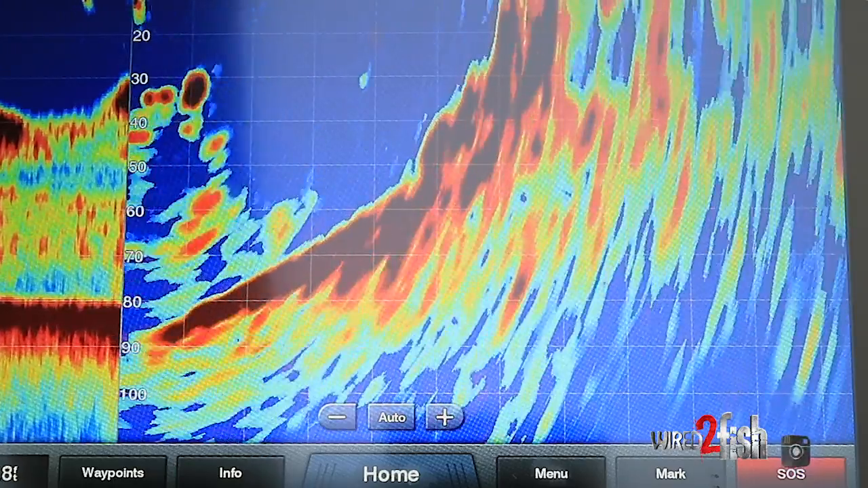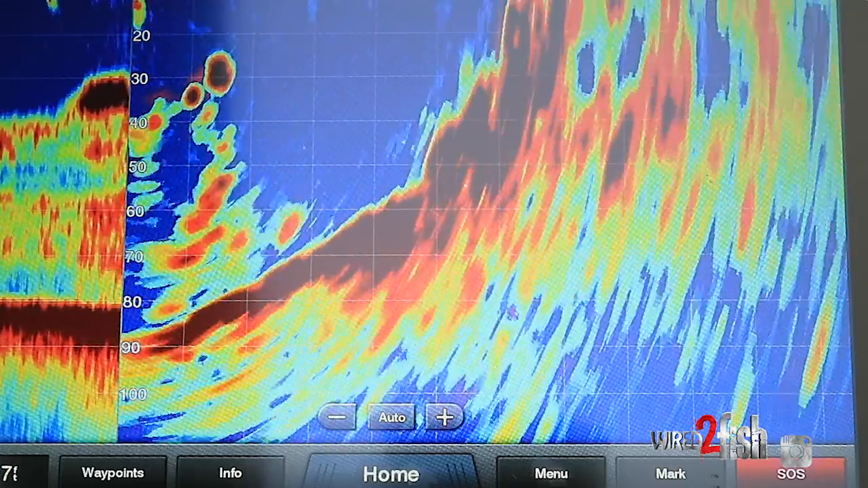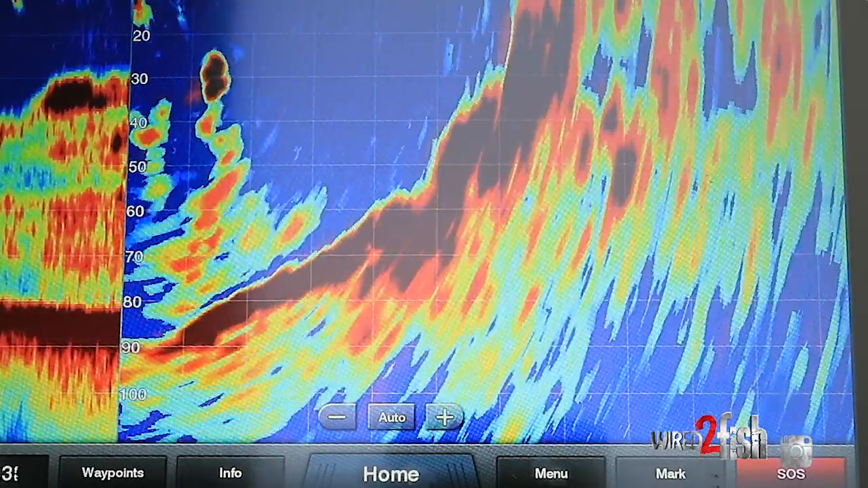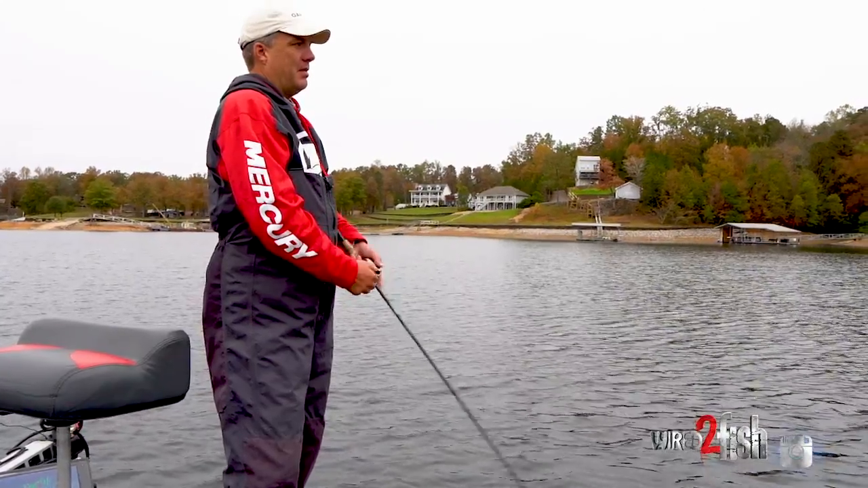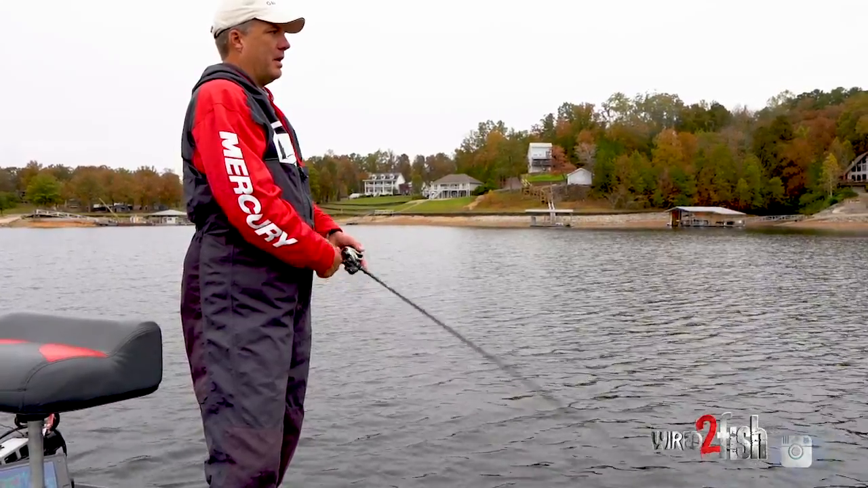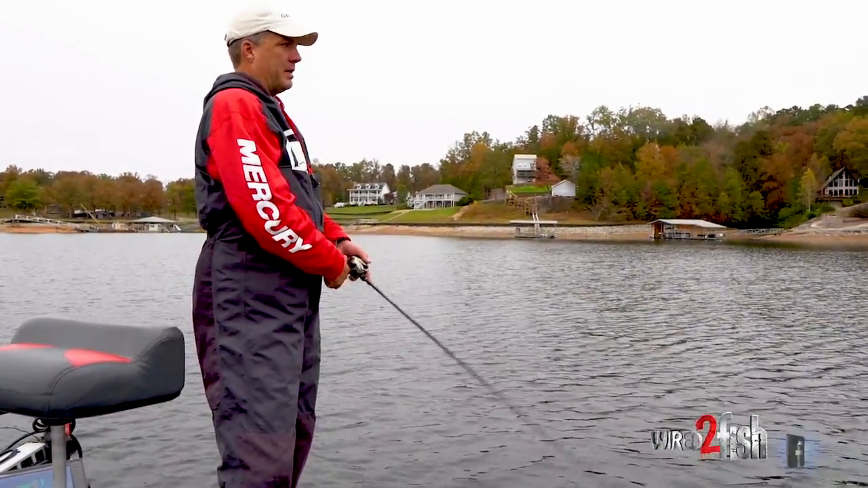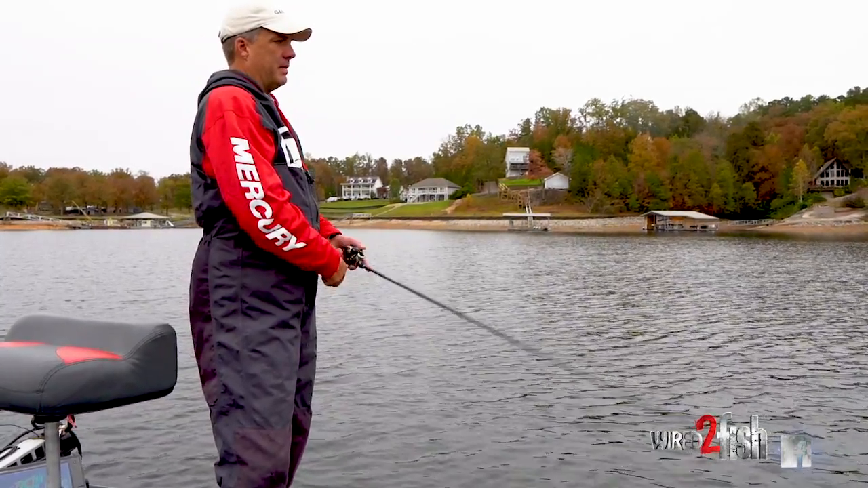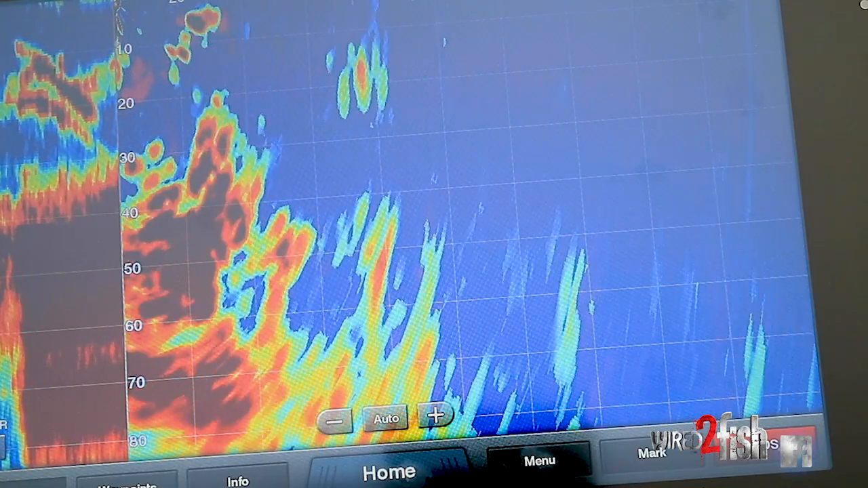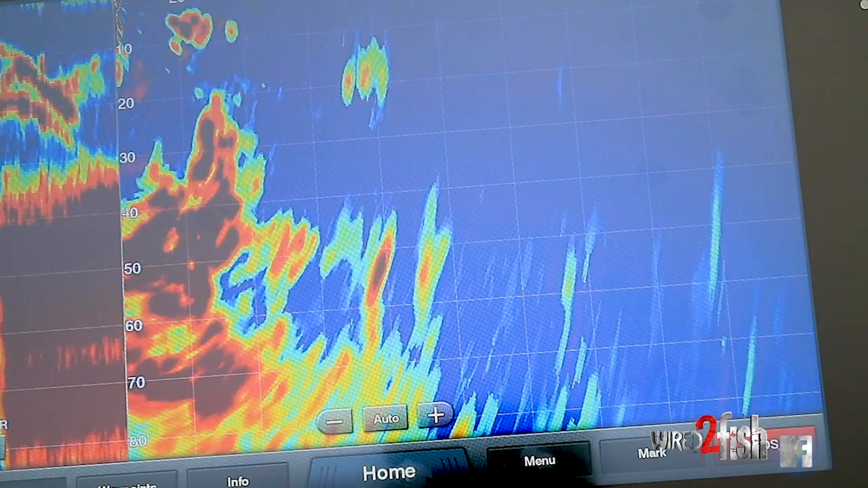I've had Panoptix for 2 years now, and it has really become essential. If I'm in somebody else's boat without it, I feel like I don't even have a chance. But it's so easy to use. There's no setup. It's plug and play. I don't adjust any settings. On the factory settings, it does what I need it to do. And today, what we're doing is using it to find suspended fish. We've caught them as deep as 100 feet, but the fish are suspended 10 or 20 feet.